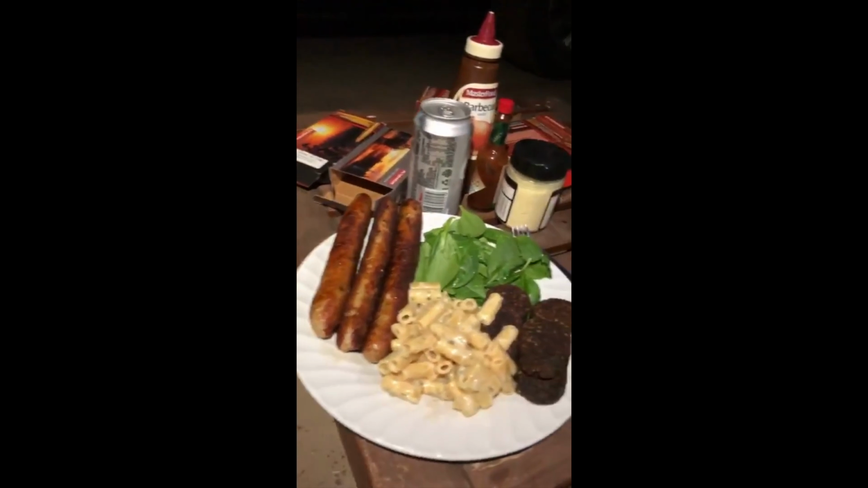Pork and truffle sausages, pasta, black pudding, baby spinach. How good, Billy? Very good.